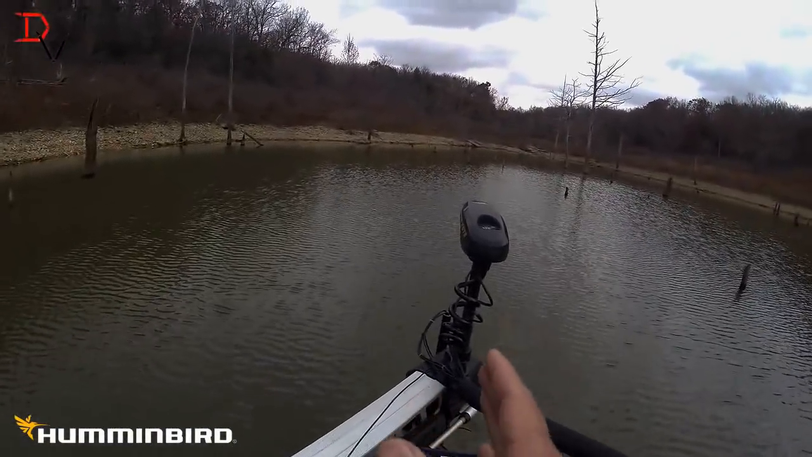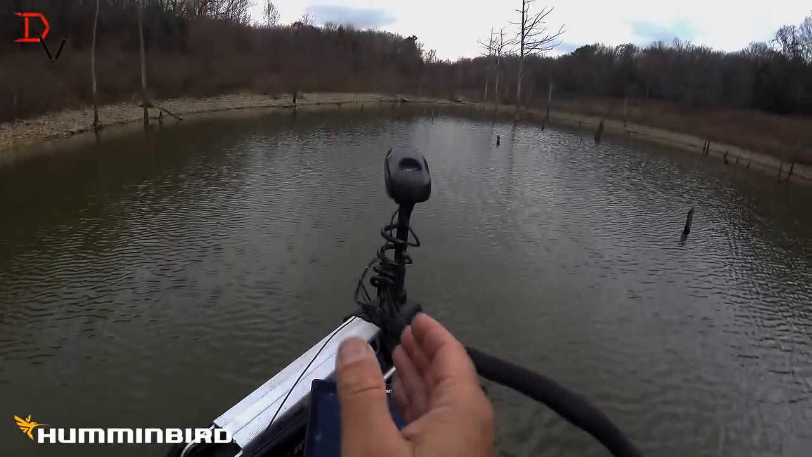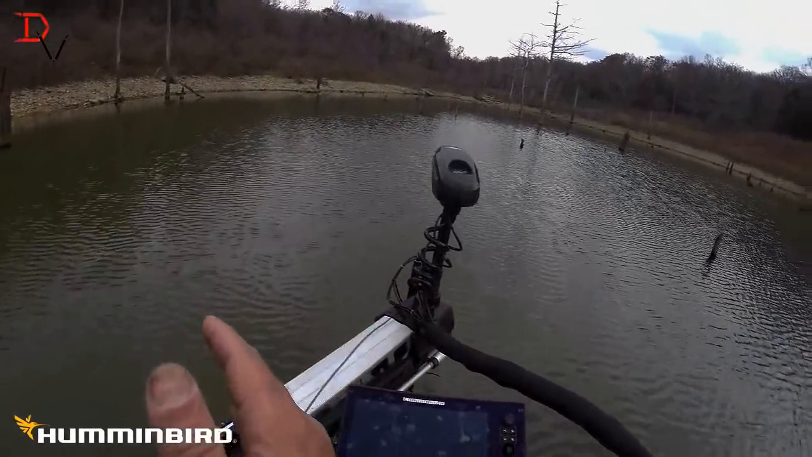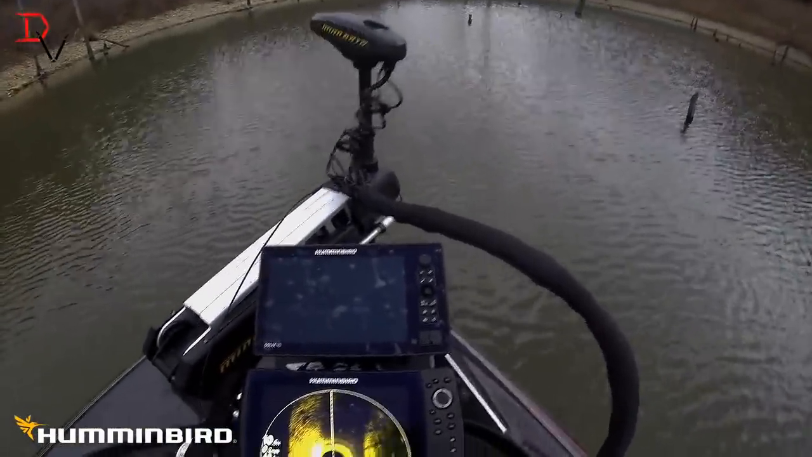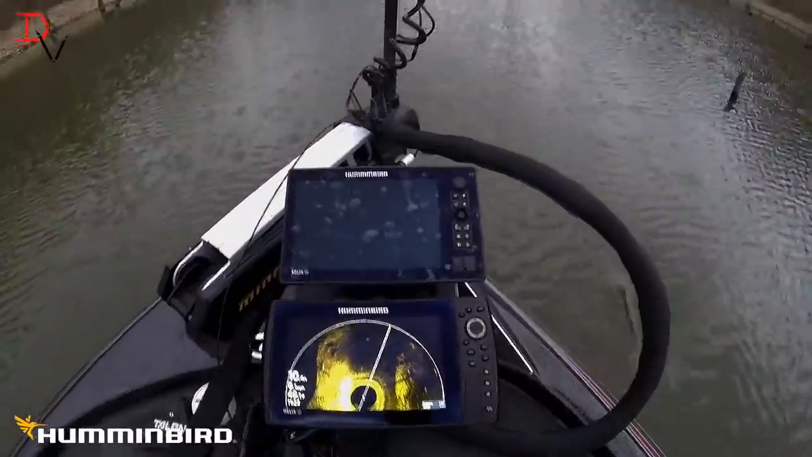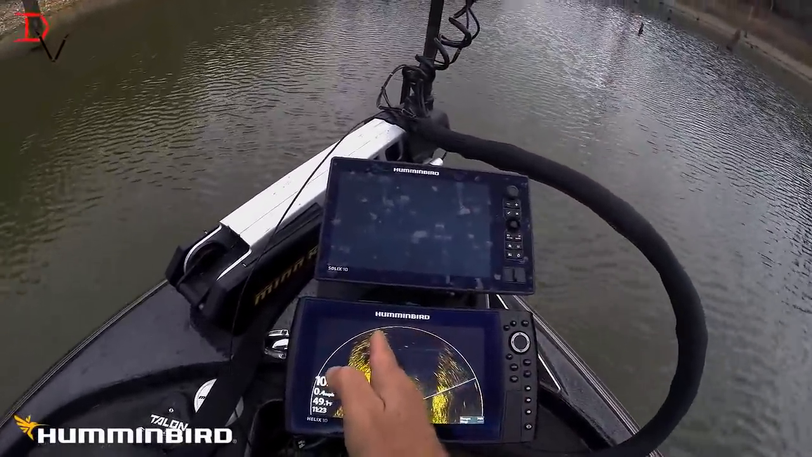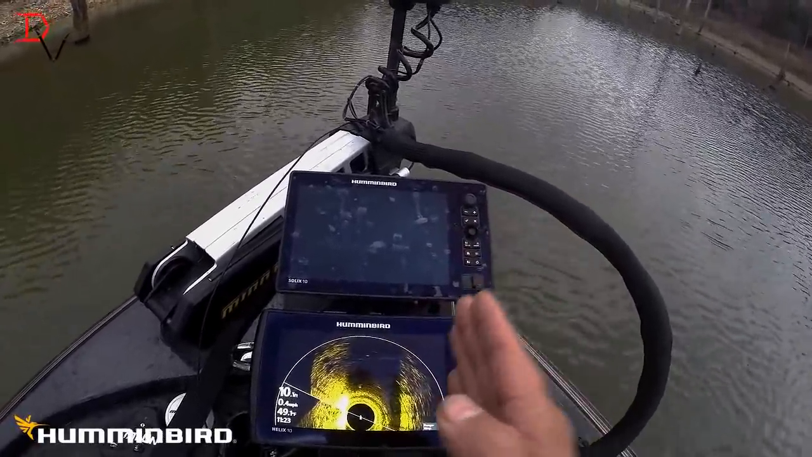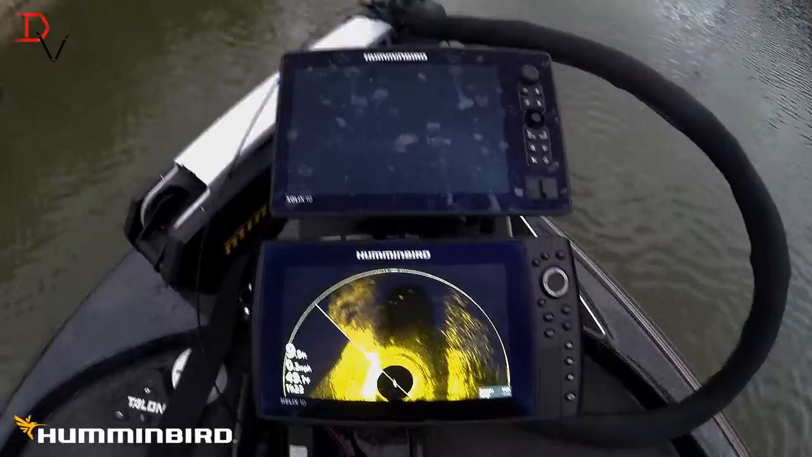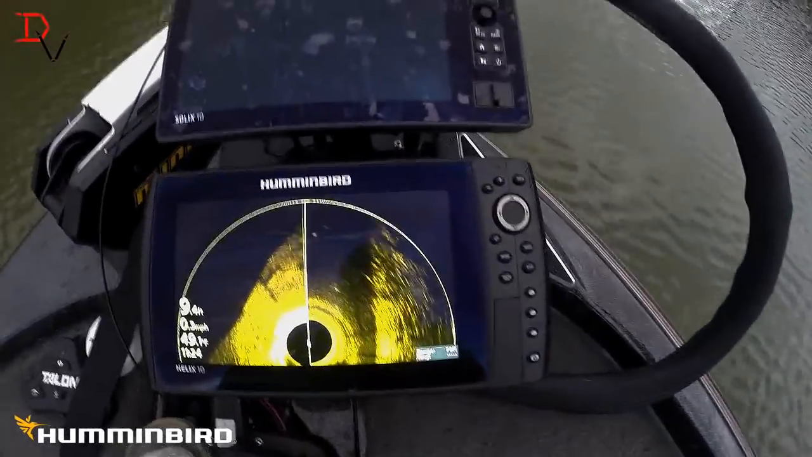I don't have to control the trolling motor. That little narrow area that we talked about, if the wind's blowing and I have to move the trolling motor, boom, you've lost it. With 360, I can move the trolling motor left and right. Yes, the data is going to shift a little bit because of the position, but you're going to see that old data, the new data, and know exactly where to make that cast time after time to catch more fish. That is why you want a 360 imaging system on your boat.